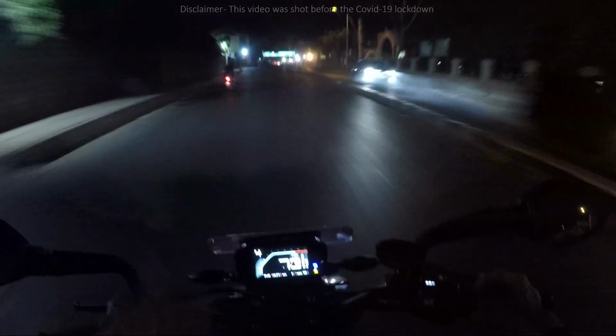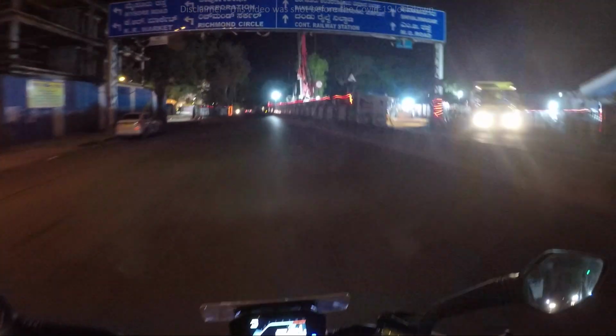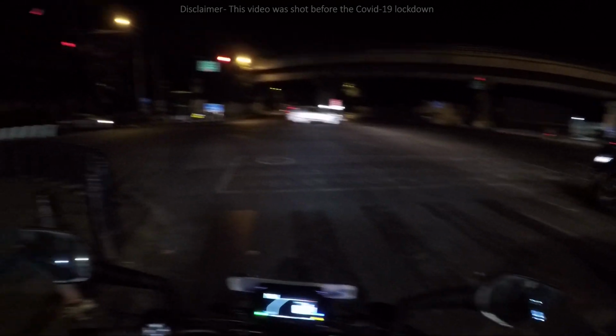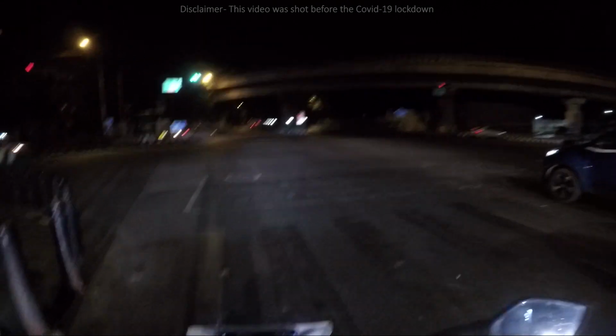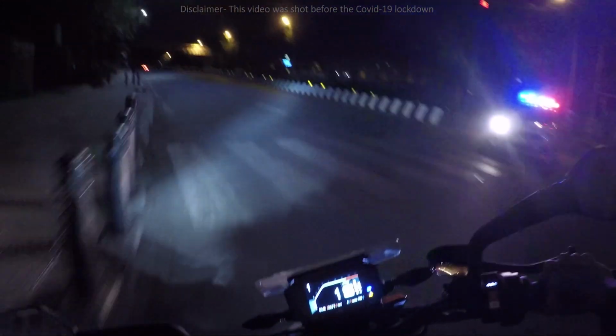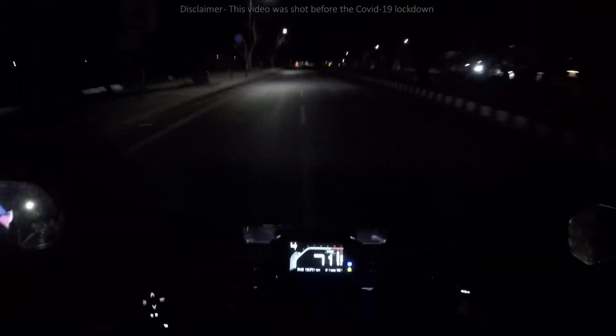I don't know why they have given the same light what they have given for 390. If you got street lights, it's okay. This road is so popular in Bangalore. This is the MG road. Very, very, very popular. Quick shifter in this bike is doing a great job.